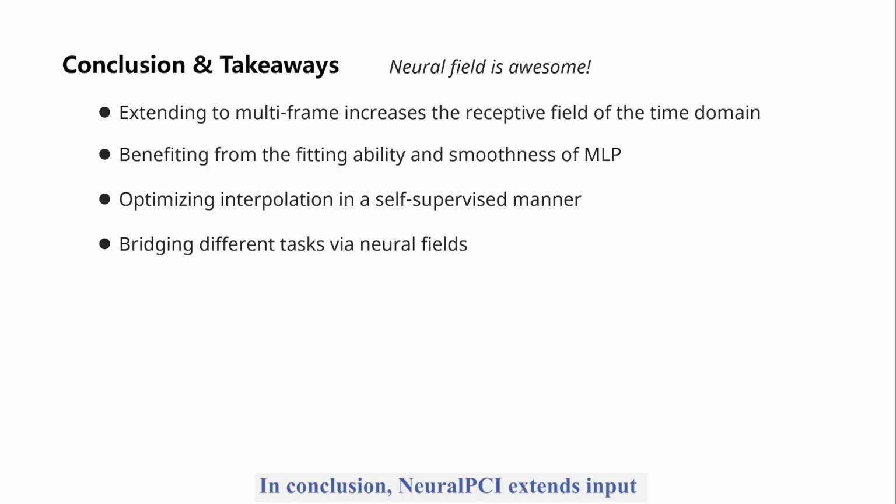In conclusion, NeuralPCI extends input from pair frame to multi-frame, thereby expanding the receptive field of the time domain and enhancing nonlinear interpolation capabilities. The essence of NeuralPCI to generate interpolation frames comes from the excellent fitting ability and smoothness of MLP. And the self-supervised optimization prevents NeuralPCI from the out-of-distribution problem of learning-based methods. From a unified perspective, we could utilize the neural field as a powerful tool to bridge different tasks.